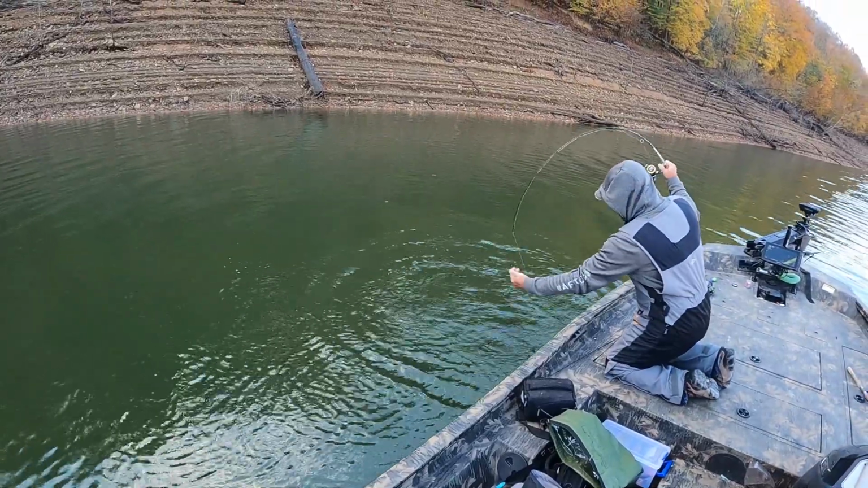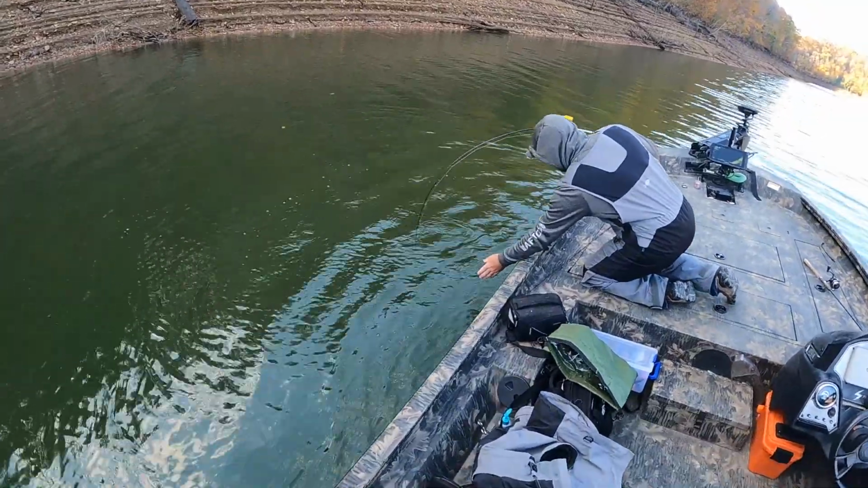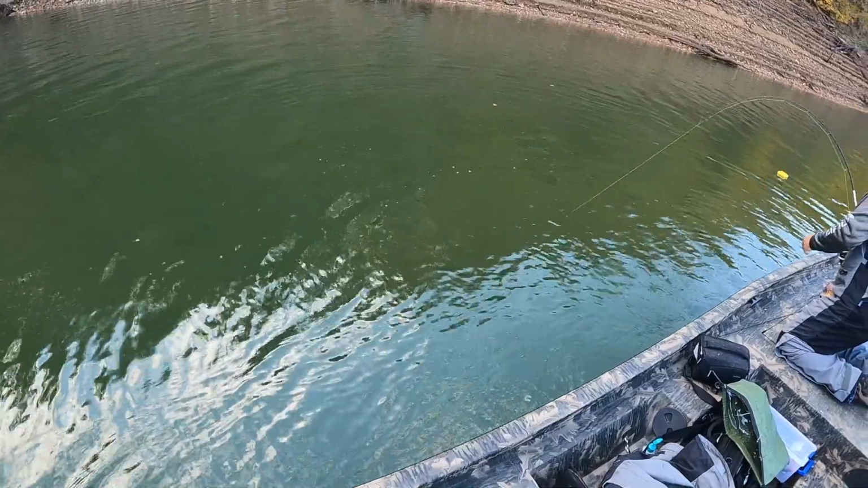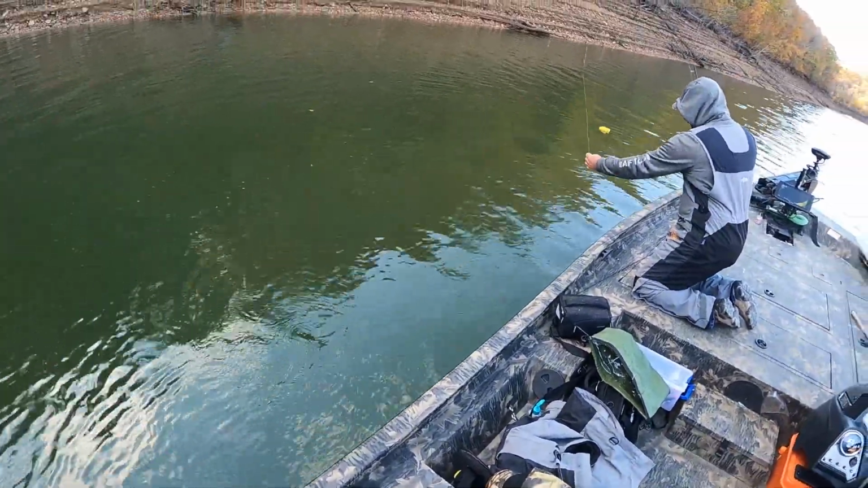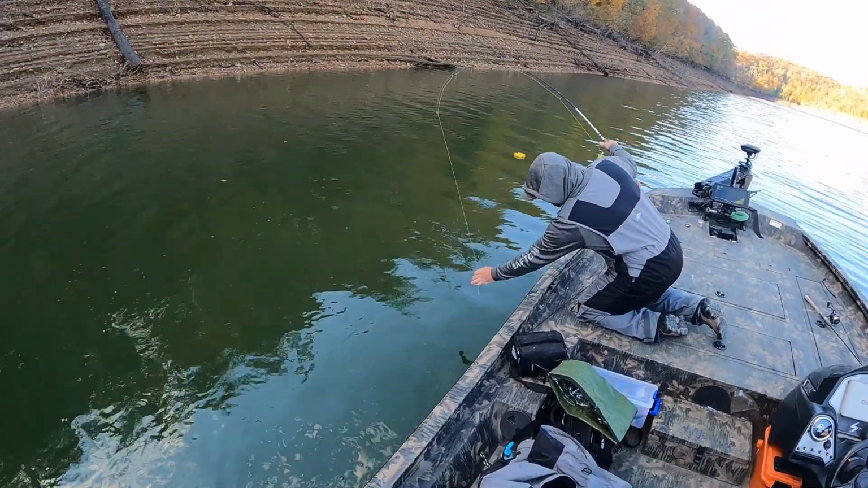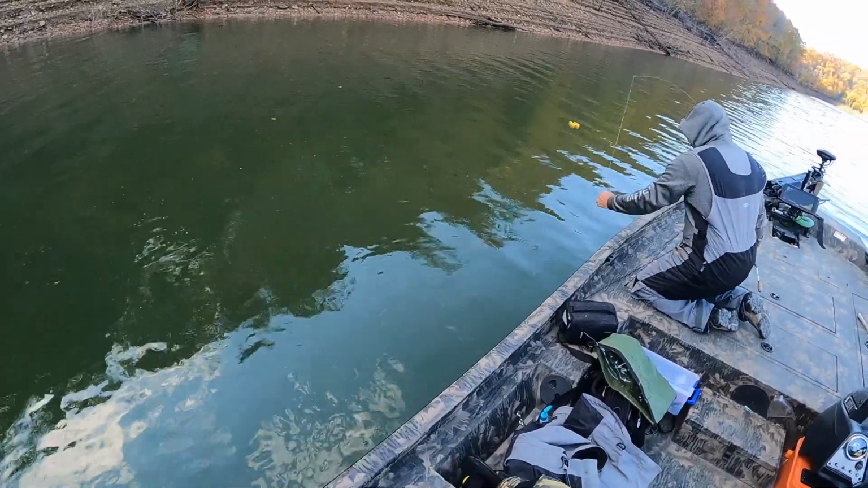Dancing him there. Here he comes. Don't lose him. Golly, look at that rod bend. I'm gonna boat flip him. He's a good looking fish.